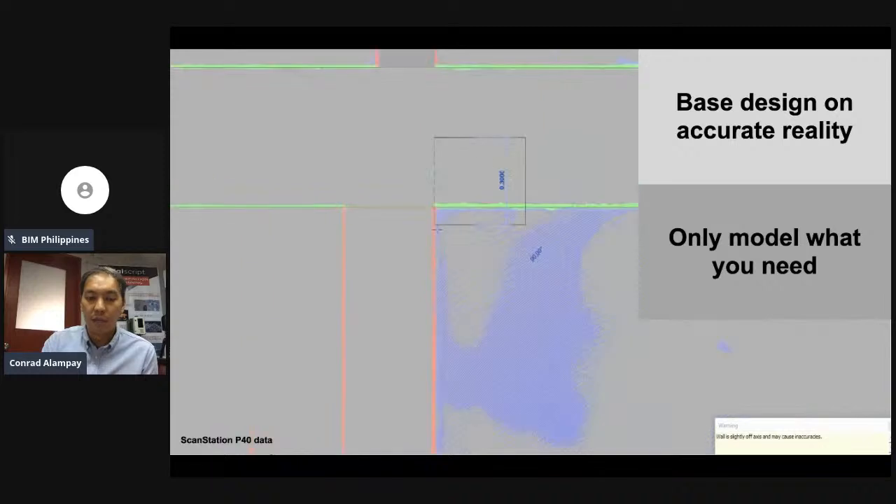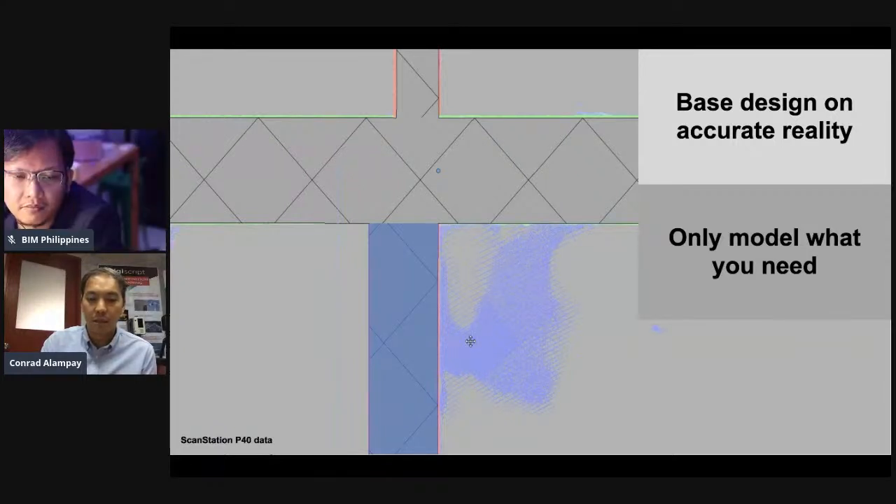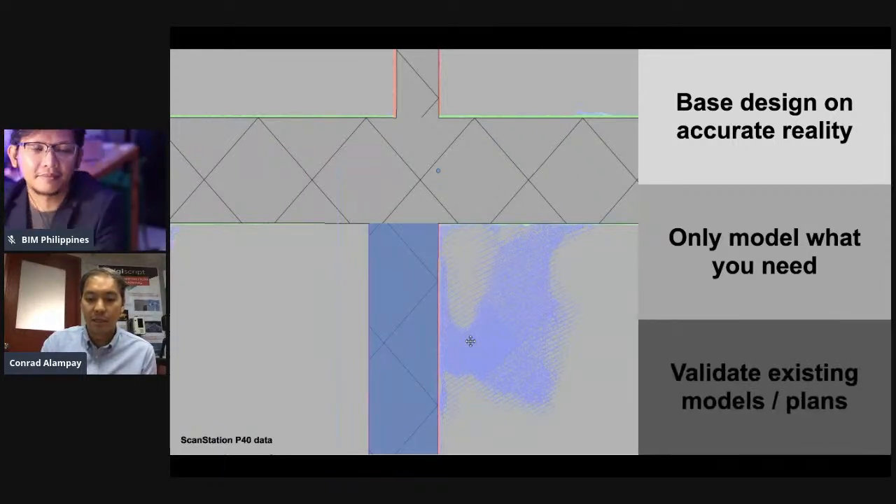If you're renovating the architectural, you only need to model the architectural. If you need to renovate or understand your MEPFs, or redesign or reroute pipes, you can just focus on modeling, for example, your piping systems within the space, and then validate existing models and plans.